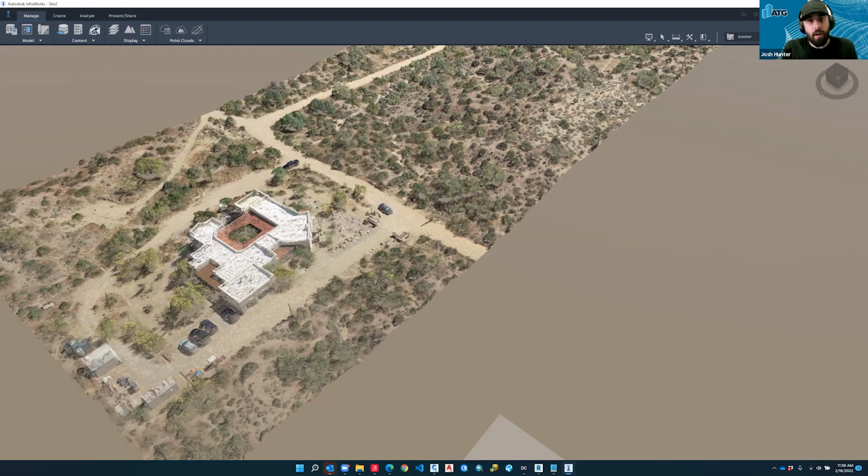If everybody could do LiDAR scans for drone work and point cloud, everybody in the civil world would be a heck of a lot happier. But there are so many clients and companies that only have photogrammetry drones, because the price point is so much cheaper. For the price of one LiDAR drone, you could have a whole fleet of 20 photogrammetry drones. So in a perfect world, yes, LiDAR.